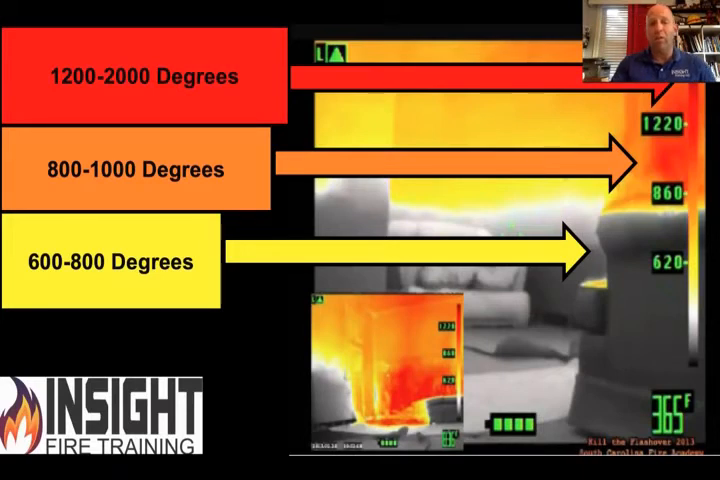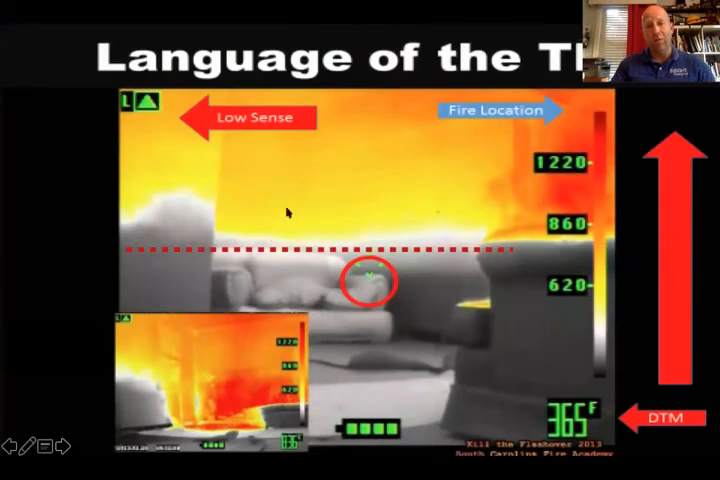And you have to pay attention to that symbol in the upper left-hand corner if it's in high, medium, or low sense, because that tells you where you're at temperature-wise. Here's your cheat sheet for that. Notice that little dotted line I put across the middle of the room? That is known as the thermal layer. A lot of us, including myself, have taught, watch out for that descending thermal layer. It's like a broiler. It's heating up everything in the room, including you and the victim and the furniture.